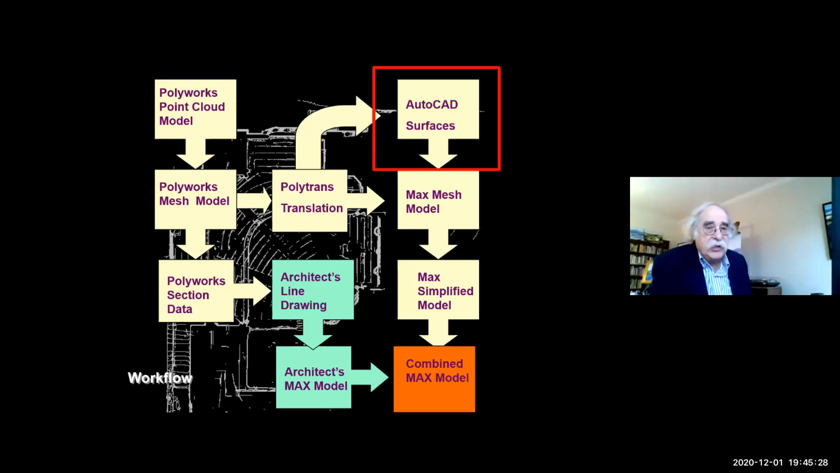And so we took our point cloud data and converted it into section data and plan data.